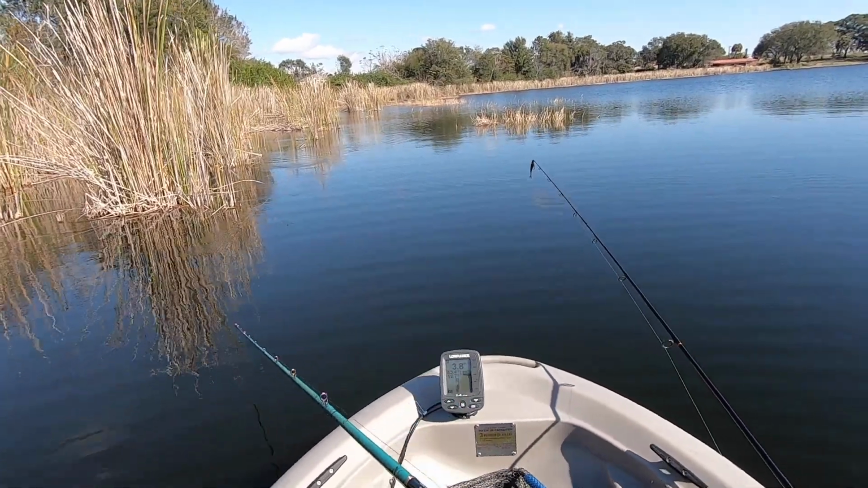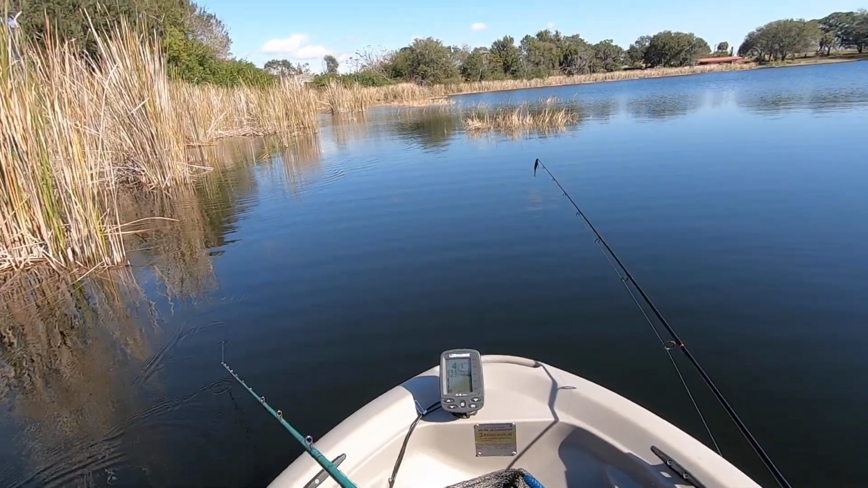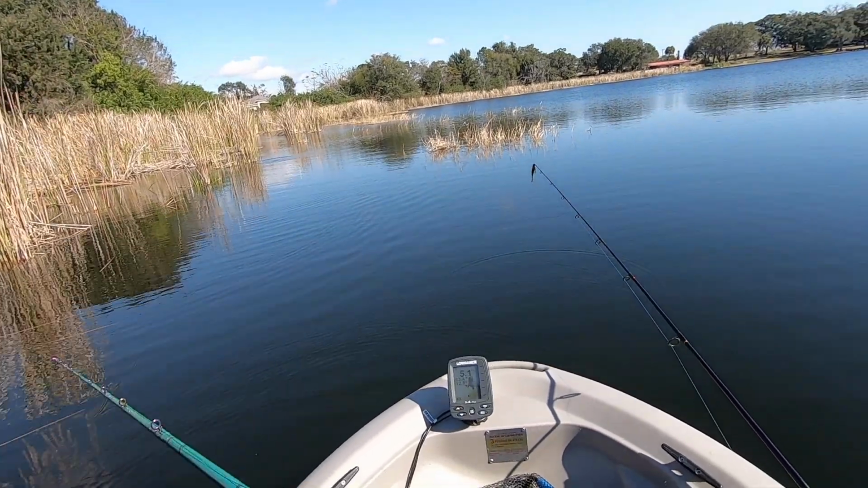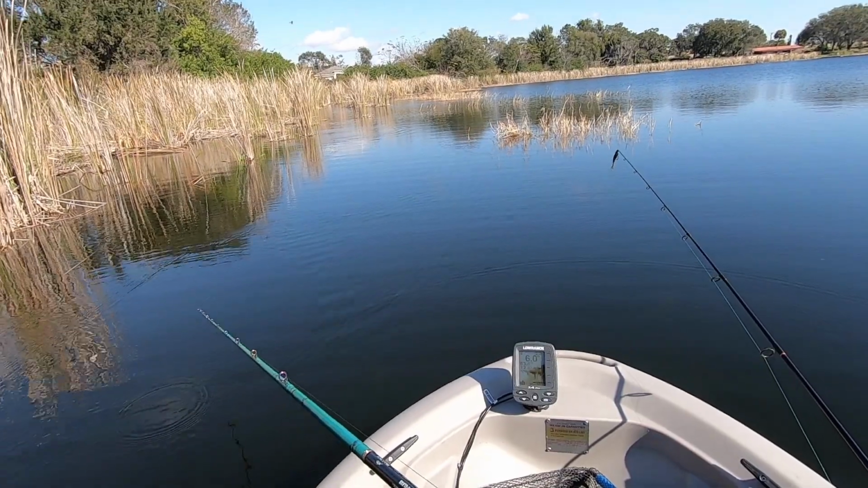Well, Gerry, whatever else, out fishing in my shirt sleeves in January. Yeah, that's right. I'm in the right place. That's why we moved here.